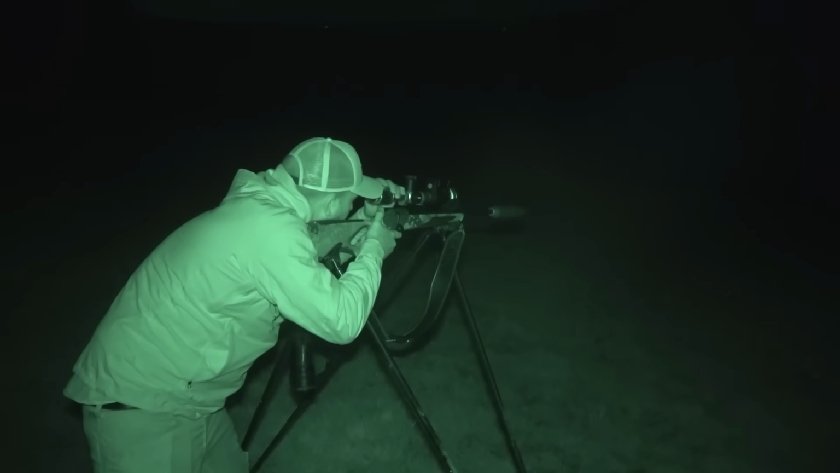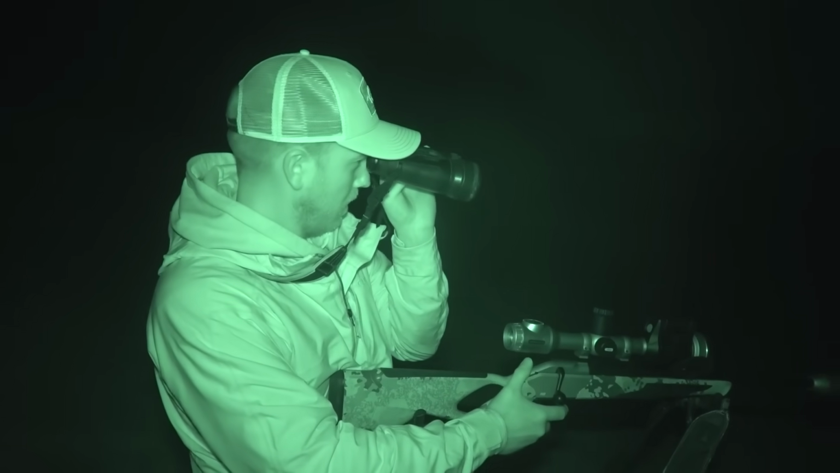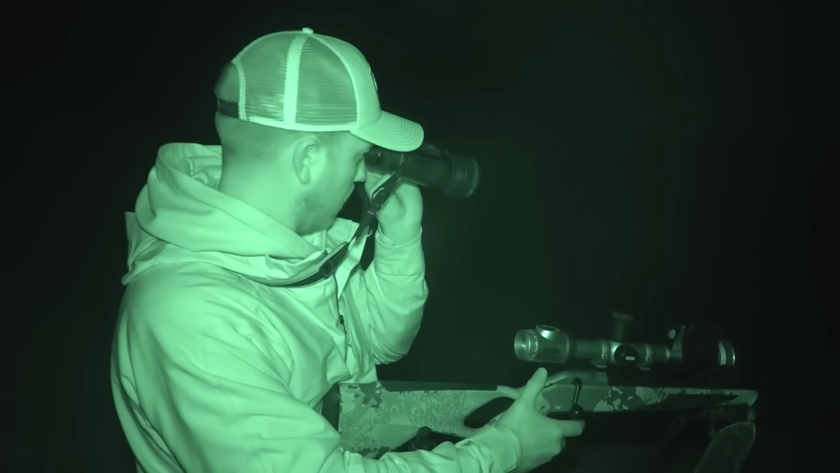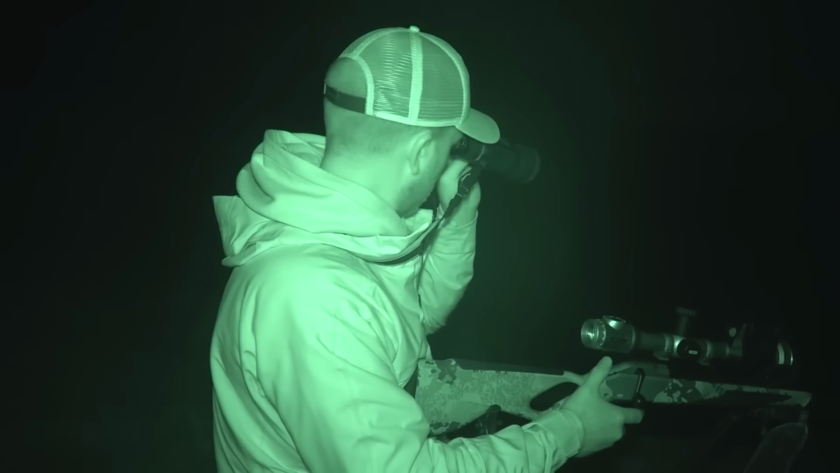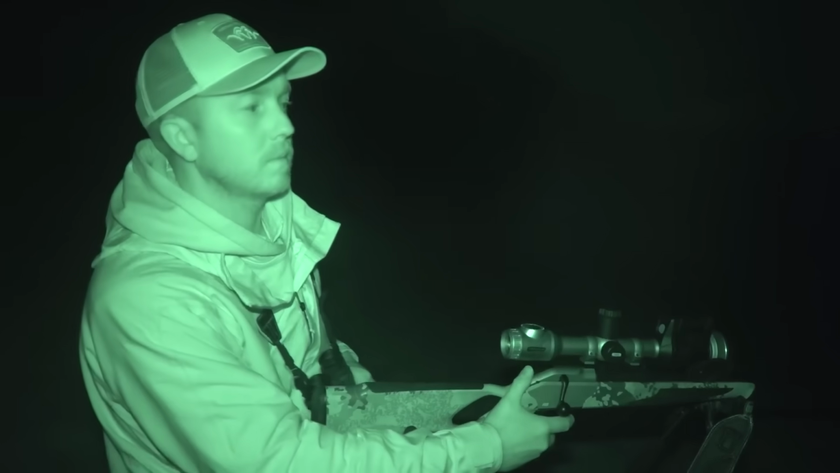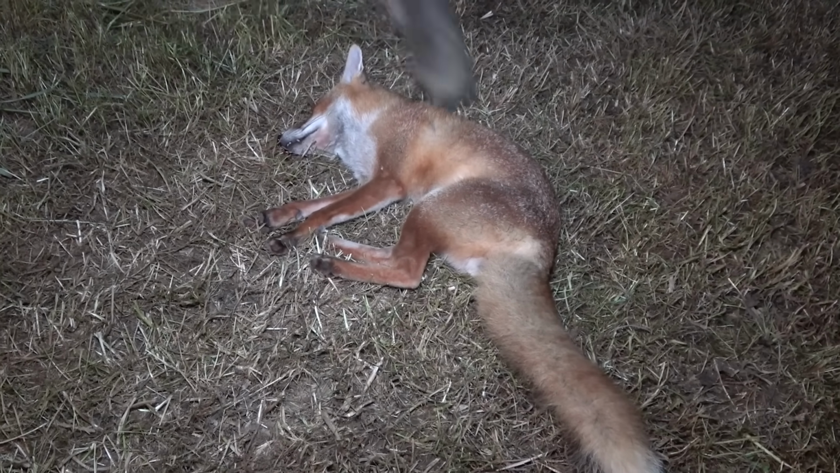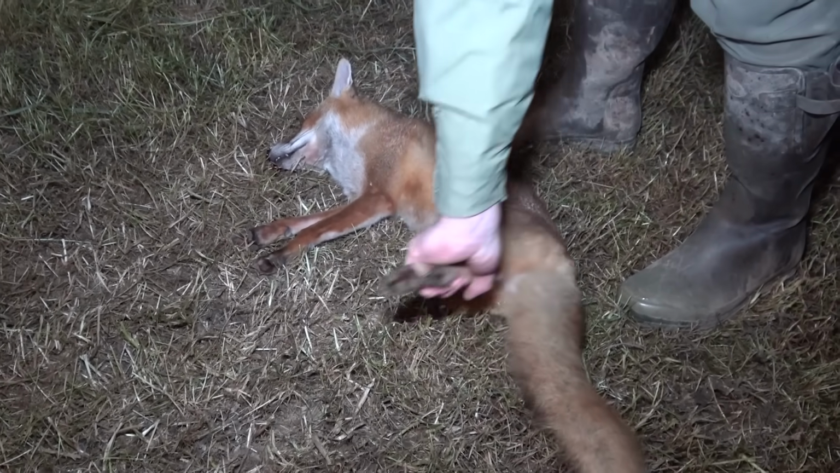That was an adult. That wasn't one of the cubs. So I reckon it was probably the vixen coming to have a look, see what the commotion was. It turns out it's a dog fox. I was quite surprised that an adult showed up like that after just shooting these.